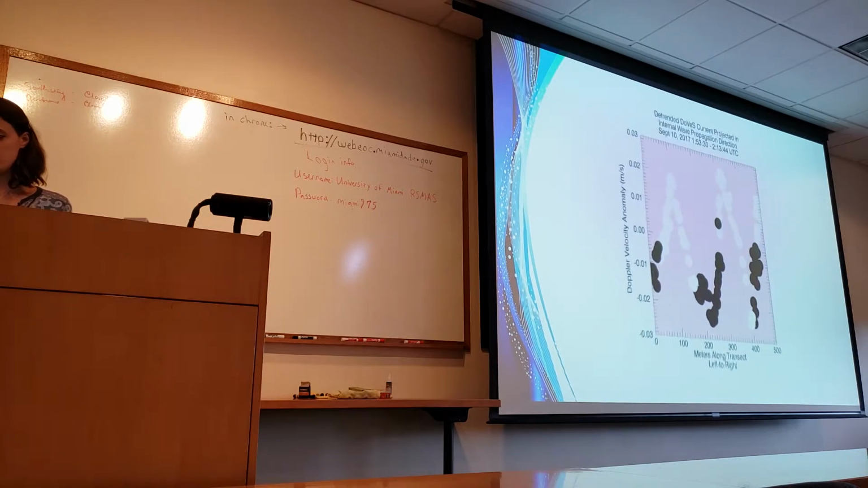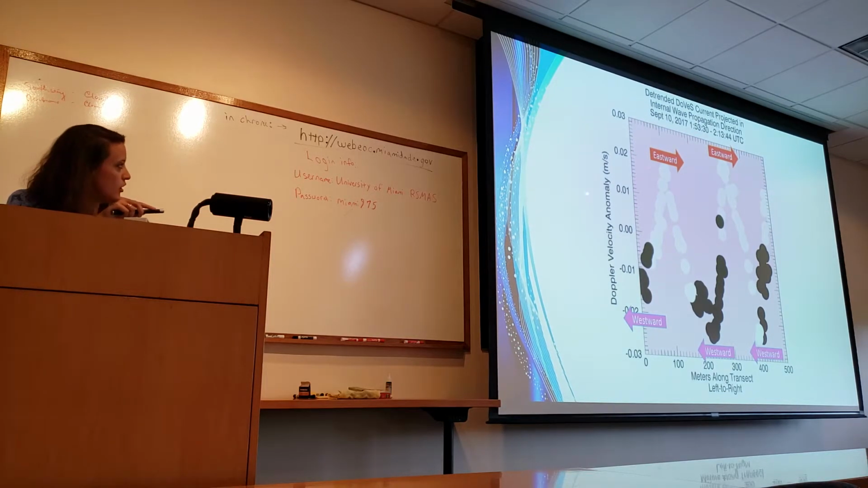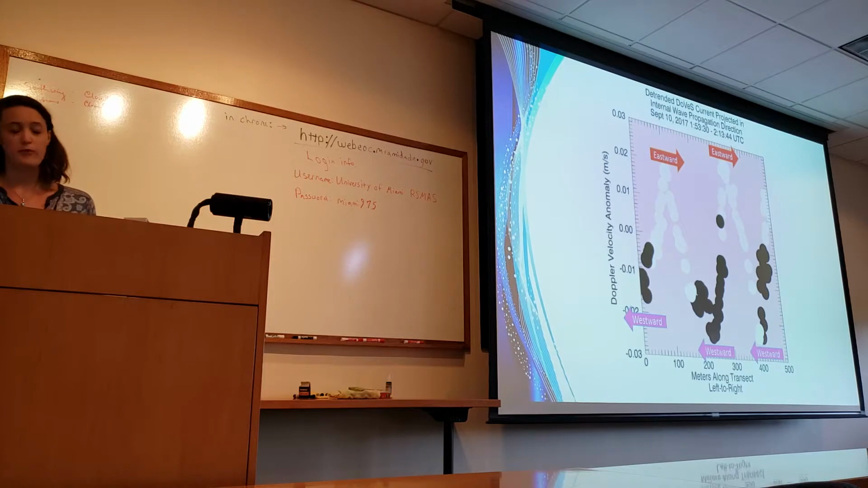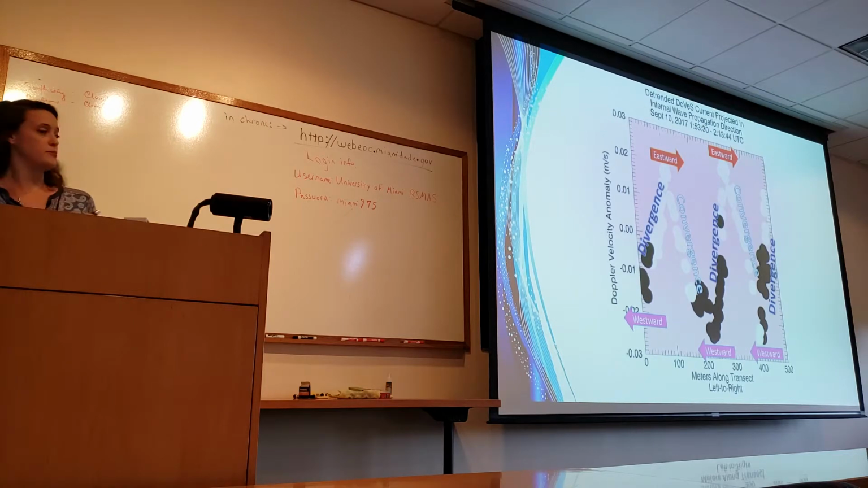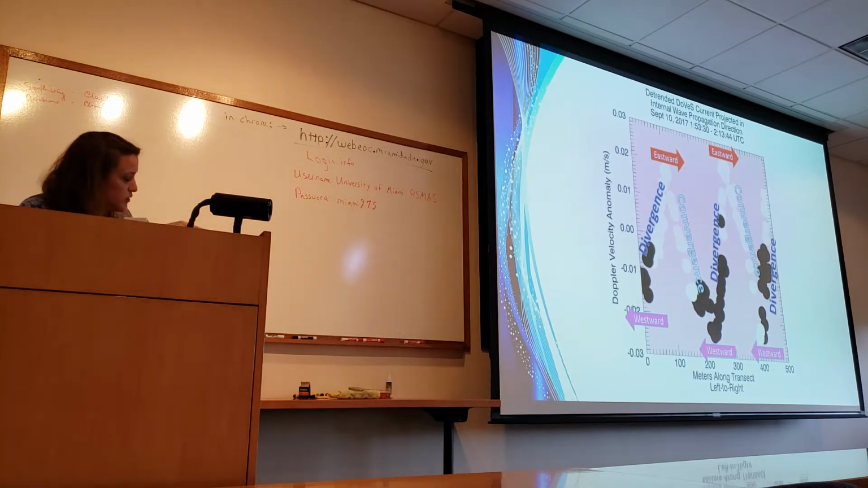So zooming in on this figure, the peaks in the Doppler velocity anomaly correspond to an eastward flow or an eastward anomaly, and the dips in the Doppler velocity anomaly correspond to a westward flow. So that would mean that the convergent zones are in between the eastward and the westward, and the divergent zones are between the westward and the eastward.